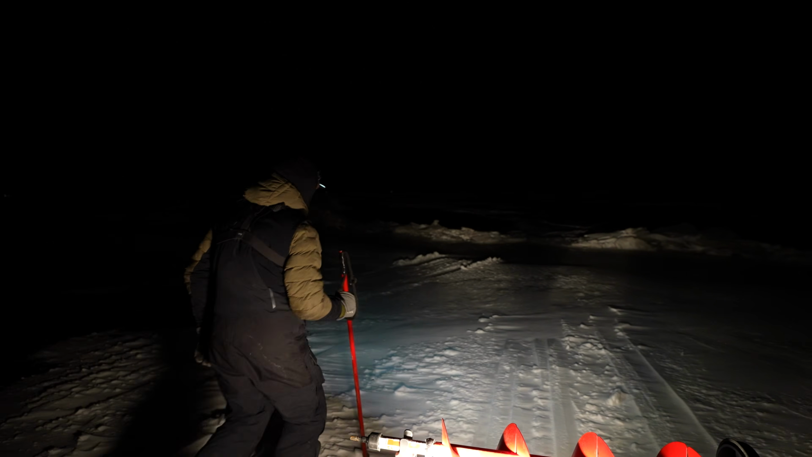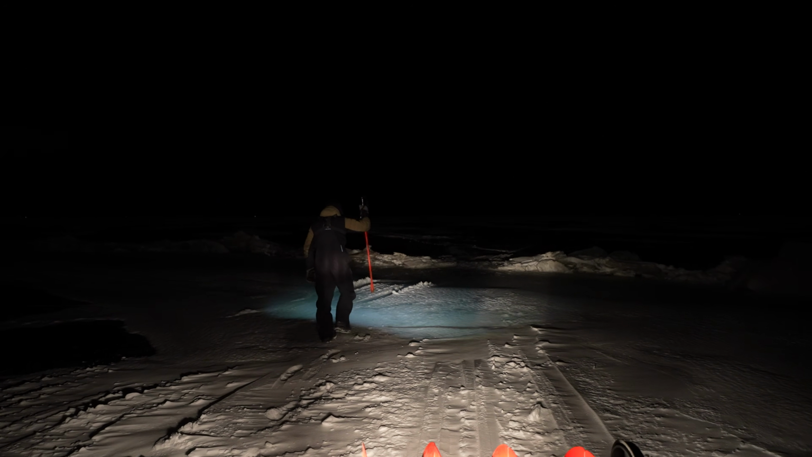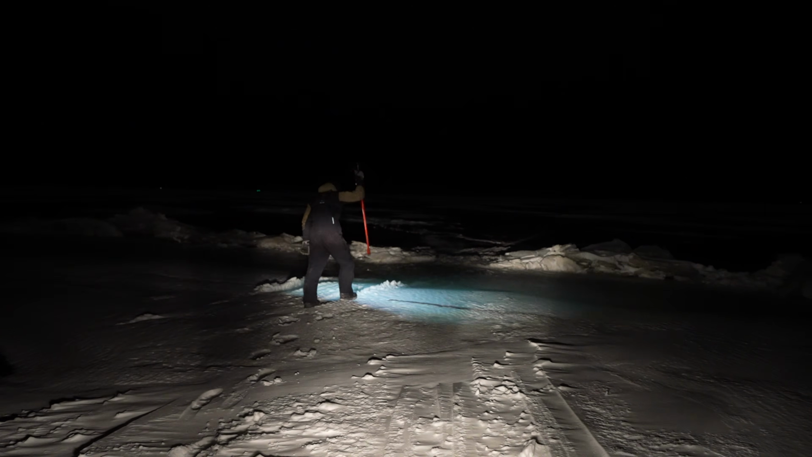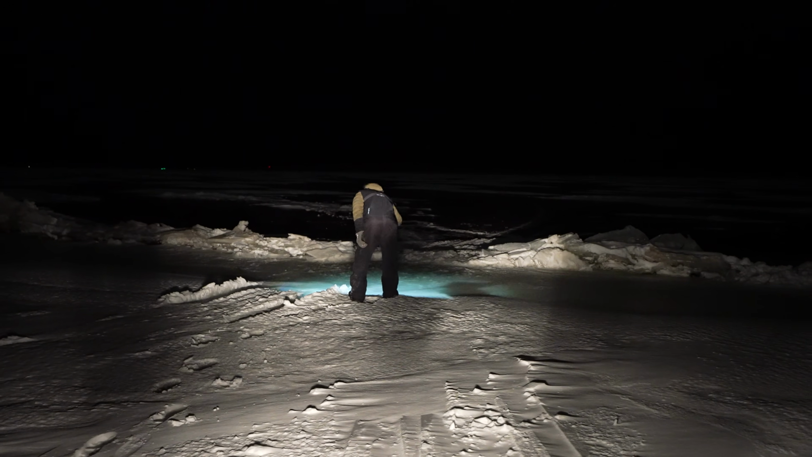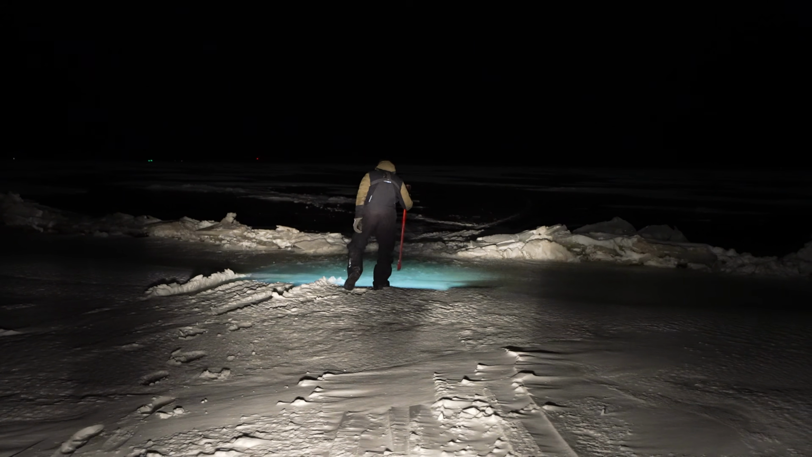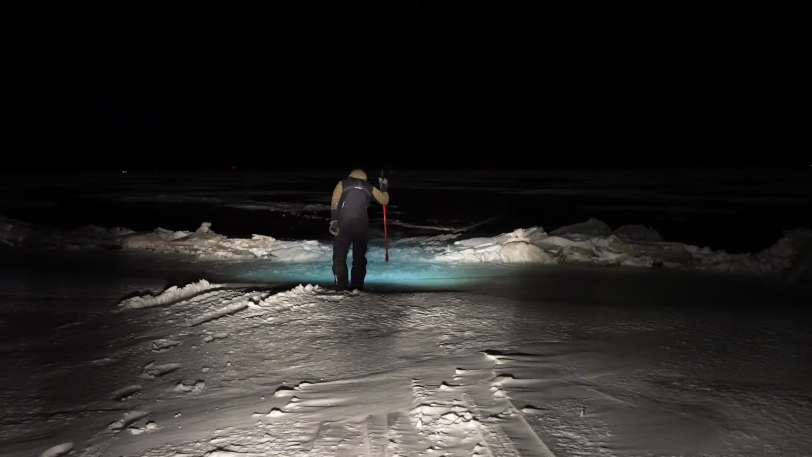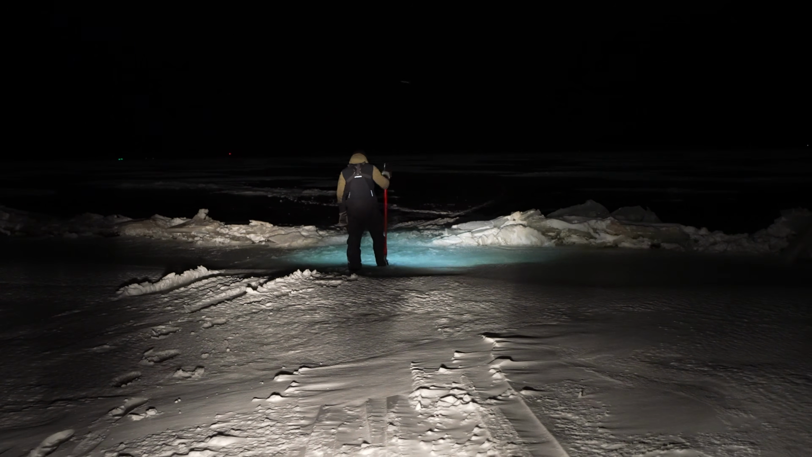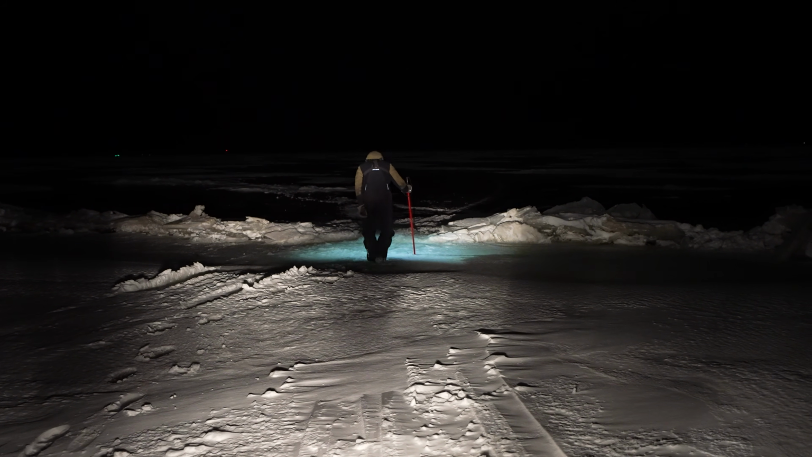All right, guys. We got cracks moving around. See, this one's getting slushy here. Still good ice under it. At some point here, this spud bar is just gonna go through more than likely. Oh, it's pretty solid actually.